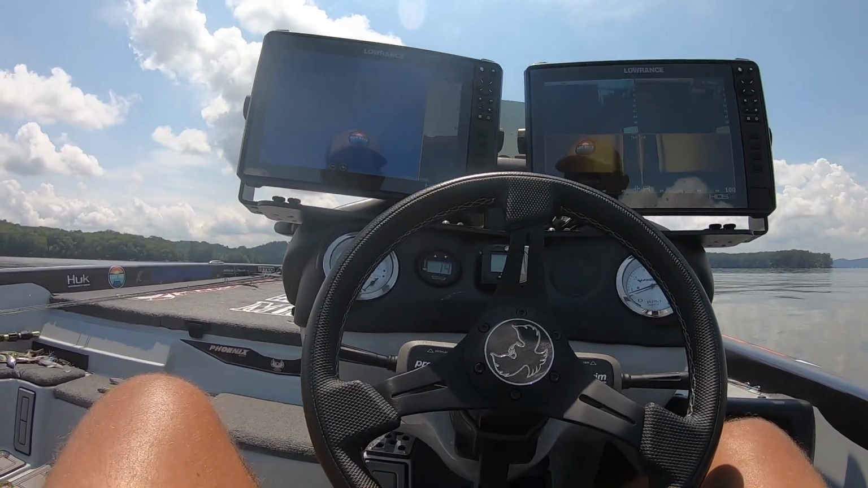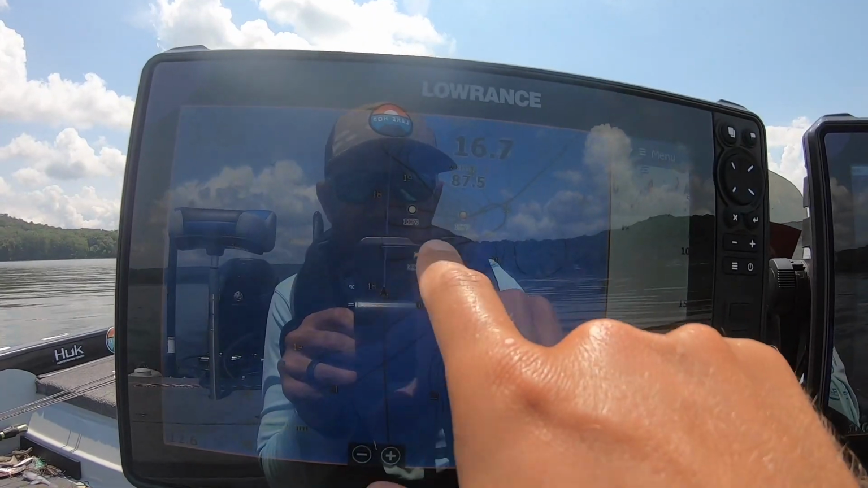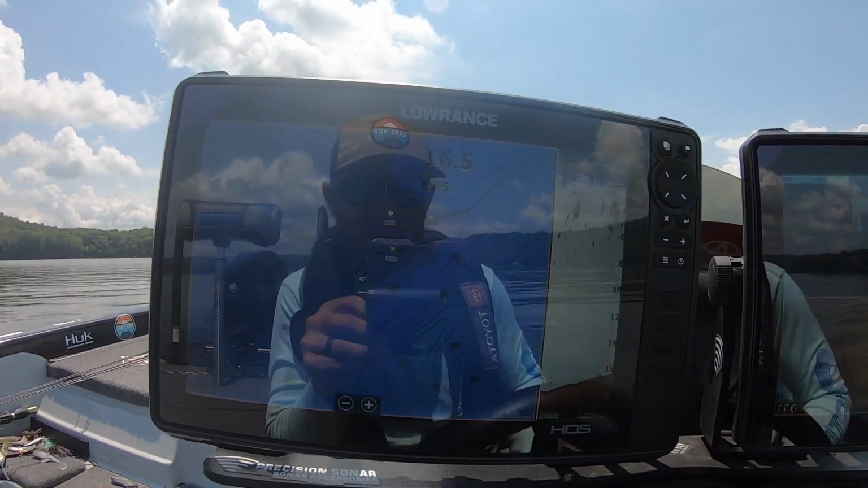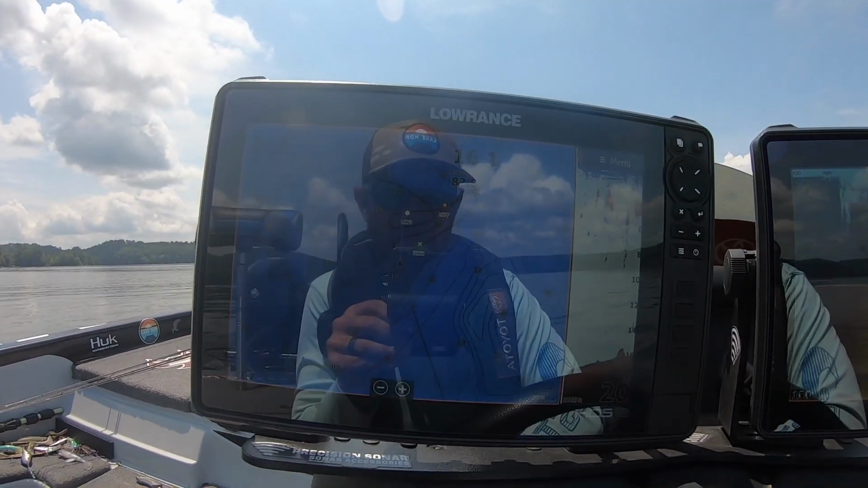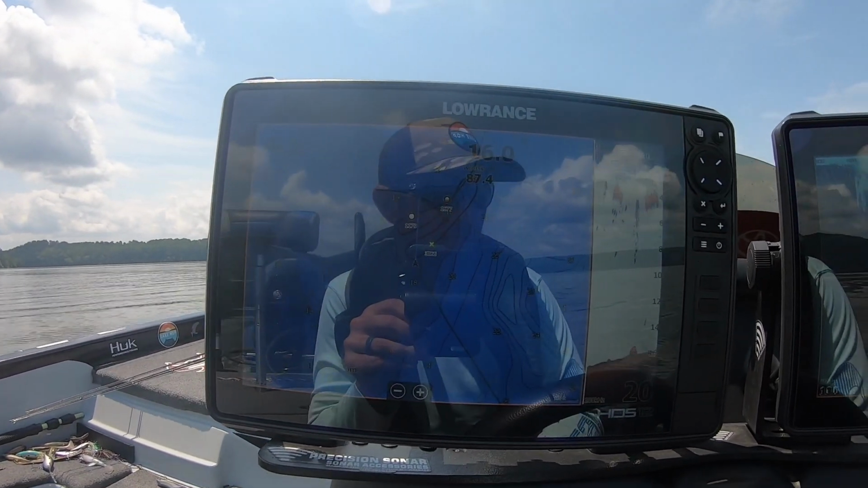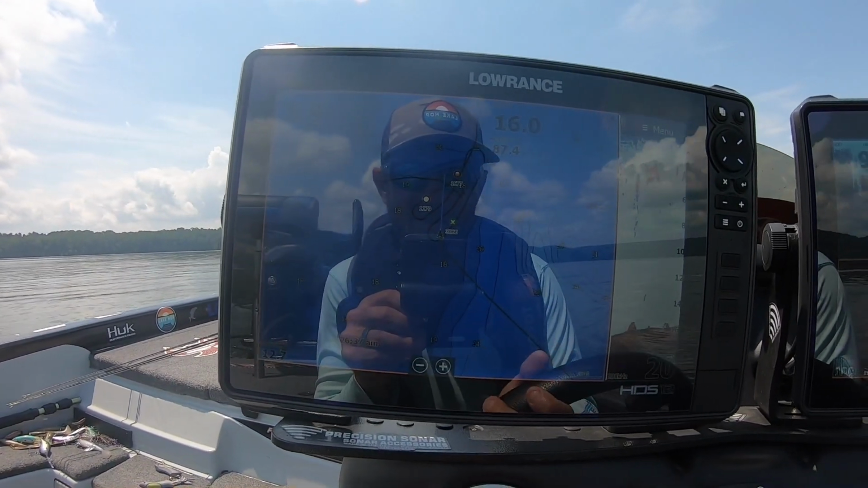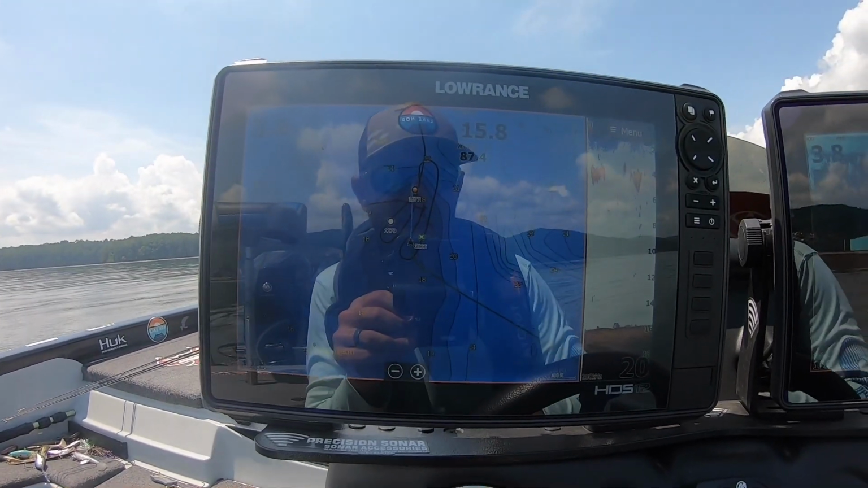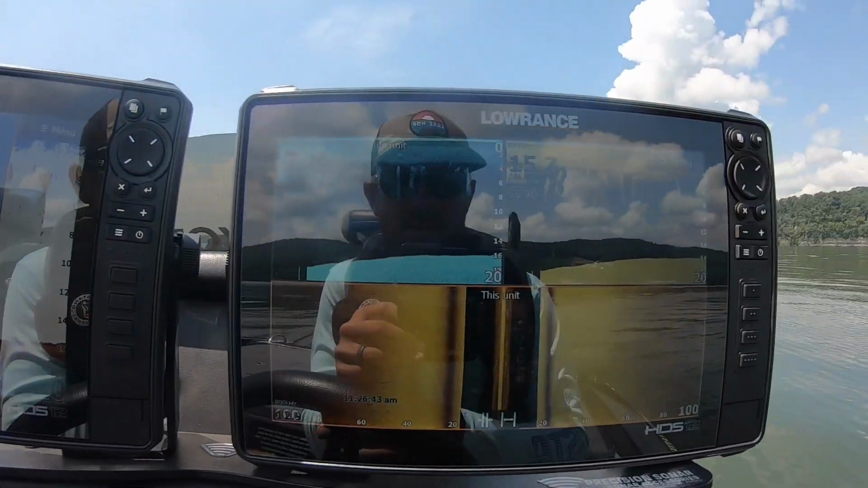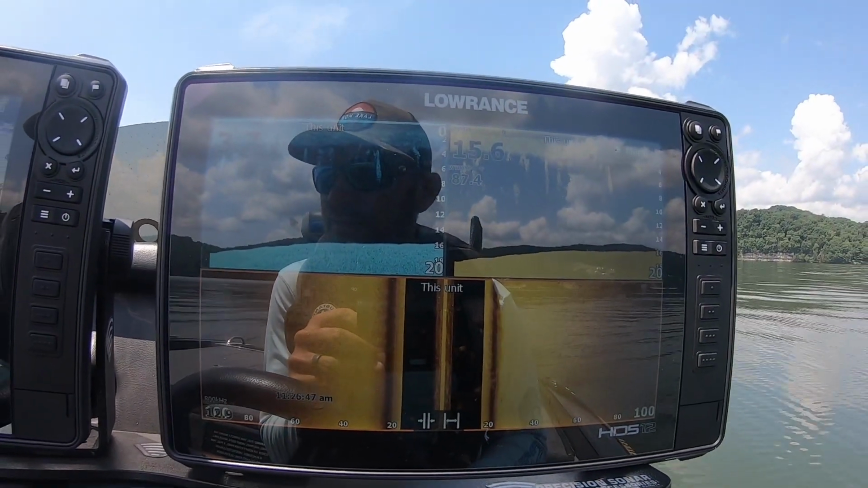All right, guys, I want to show y'all a little bit about what we're looking for, what we're looking at right here. So you can see right here on the map this little tip that sticks out right here. And all I'm going to do is just idle. I've got some waypoints here from past trips, and I've caught them here in the past. So I'm just going to idle over this spot, and the whole time I've got side scan out to 100 feet.